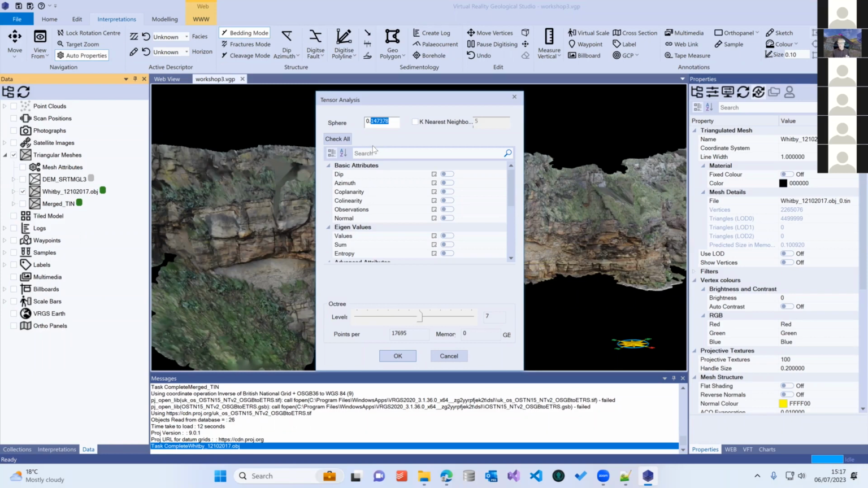It will go through every vertex that there is in your mesh. So your mesh is made up of a bunch of vertices that are linked together as triangles, which are then textured. So it will go through all of the vertices in turn and find all of the surrounding vertices that are within this search radius. And then it does an analysis on all of those vertices that are inside that sphere and comes up with a set of parameters for it. So it will go through every vertex in turn and do that.